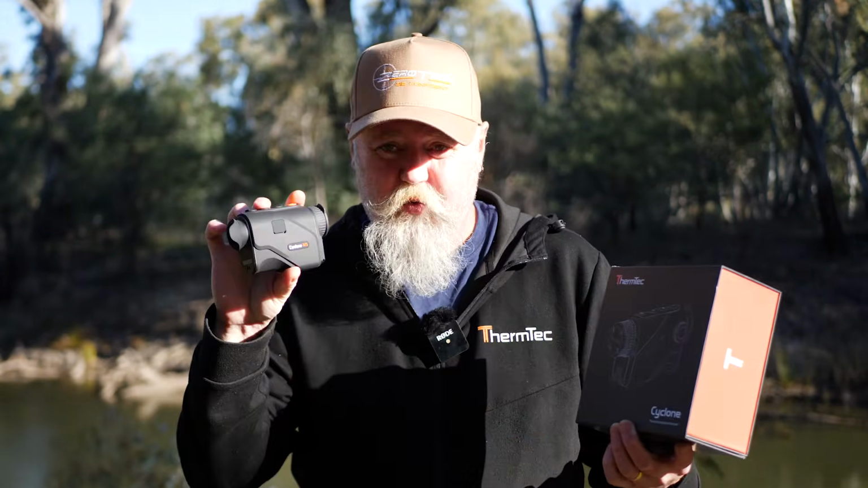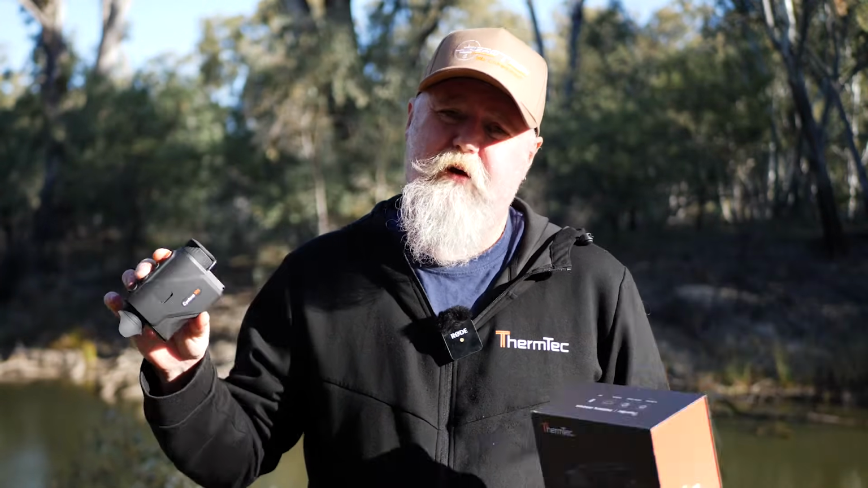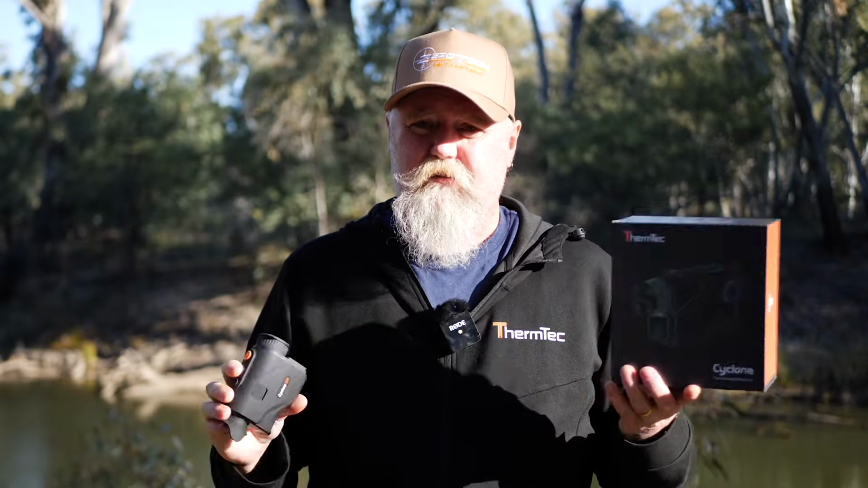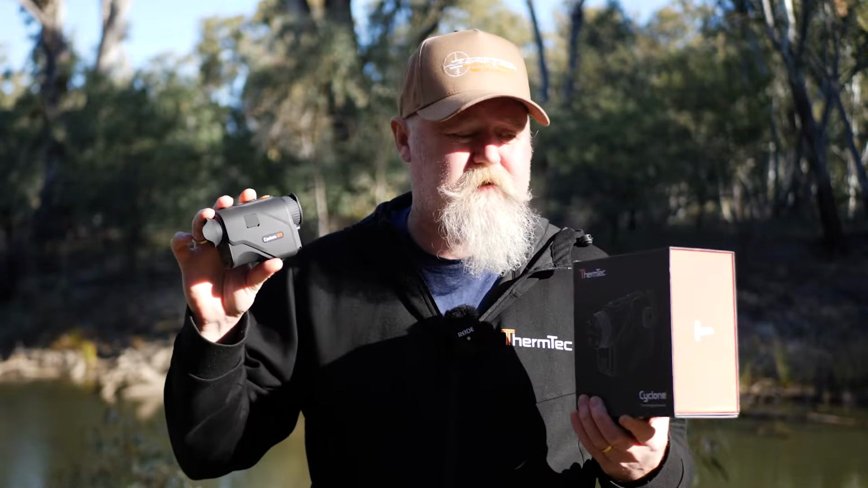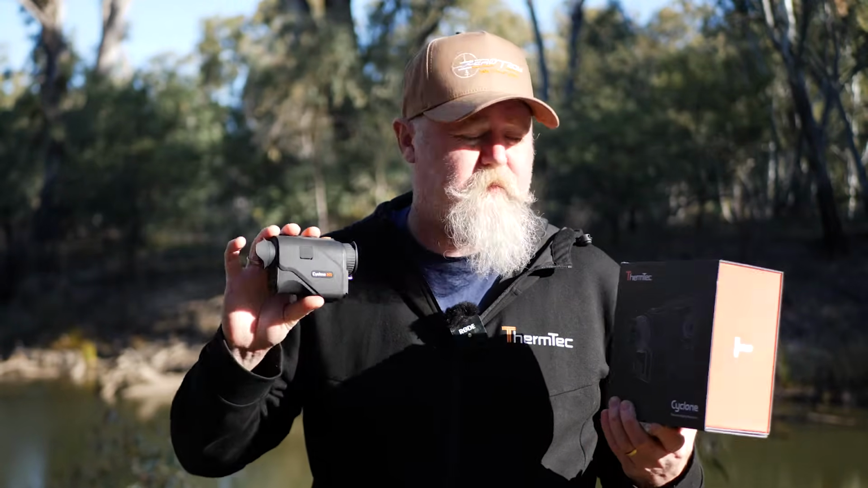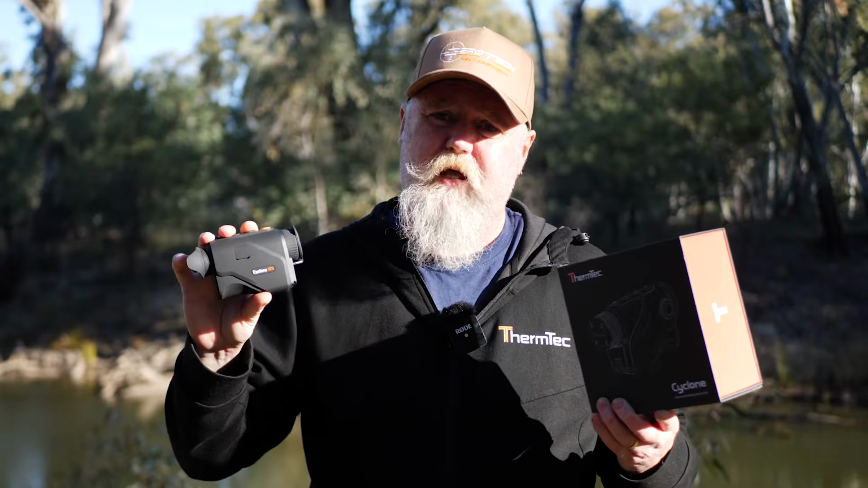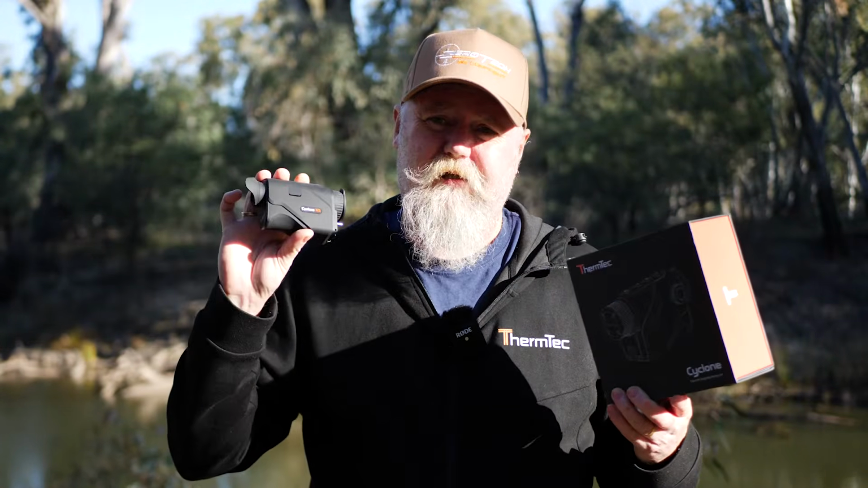Today we're going to have a good look at the ThermTec Cyclone, and the model number is 325. So it's got a 384 sensor with a 25mm lens. I've done an initial impressions and unboxing video. This one's going to be looking at its features, how it works on Wi-Fi and for scanning, and how it performed in the field. So you'll see lots of footage of it being used, and we'll talk about who this is for and what I've really found now that I've been using it for a few months, what it does well.